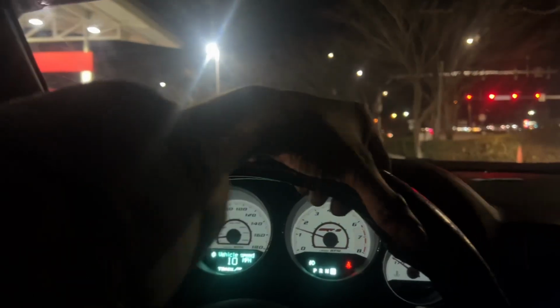Okay, we got a Charger right here. We got a wide body. No, there ain't no wide body. Go on, pop the side of that. Do it. It's a Street 9 too though.